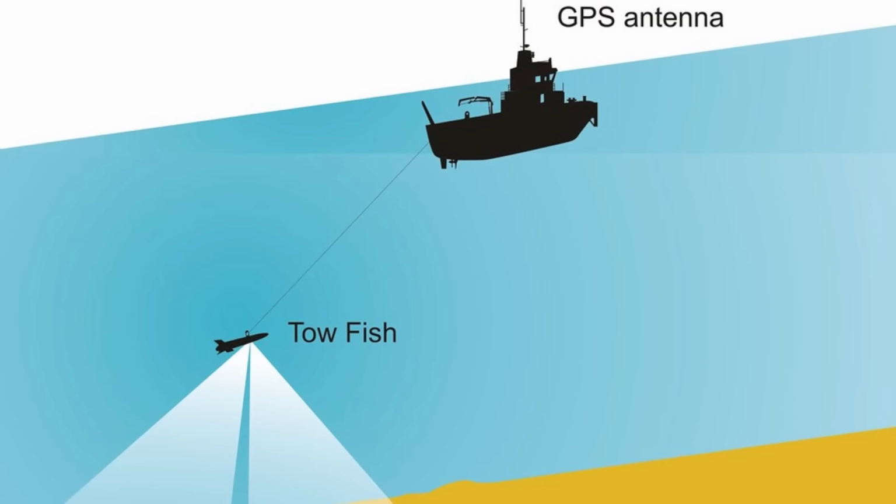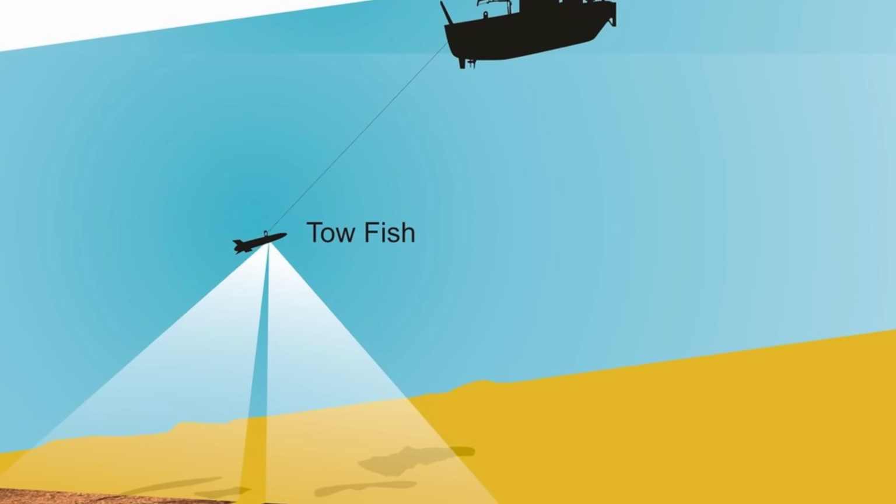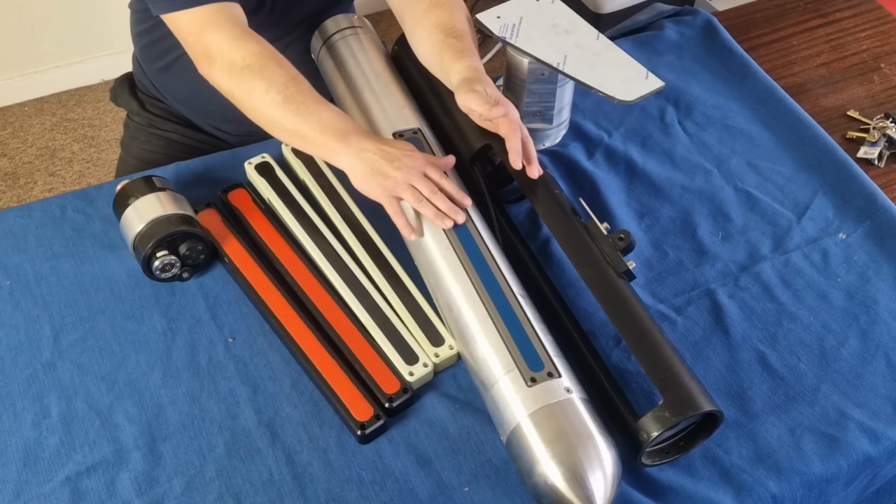And this is what we took. Now, sidescan sonar, as the name would suggest, looks sideways. It fires 2 big fans of sound out into the water, either side of a towed vehicle, a towfish, or a fish as we call it. This is a towfish, that's a towfish. These are the towed vehicles. And it fires 2 big fans of sound out of the side.